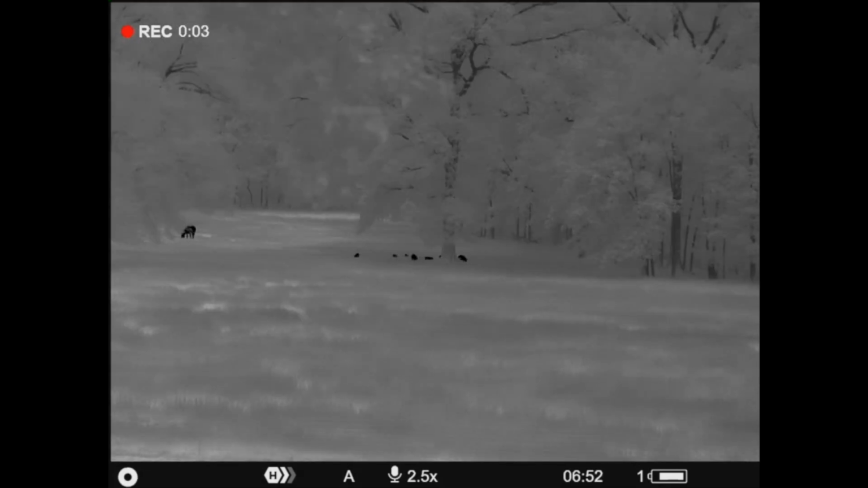On the internal battery, you're going to get almost 4 hours of runtime. On the removable battery, I got almost or a little over 3 hours. So all together, our bench test on the battery, 7 hours combined runtime on fully charged batteries. And the weight, almost 34 ounces.